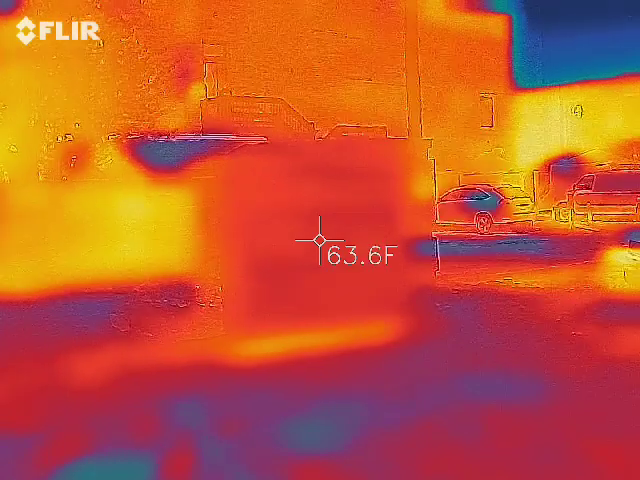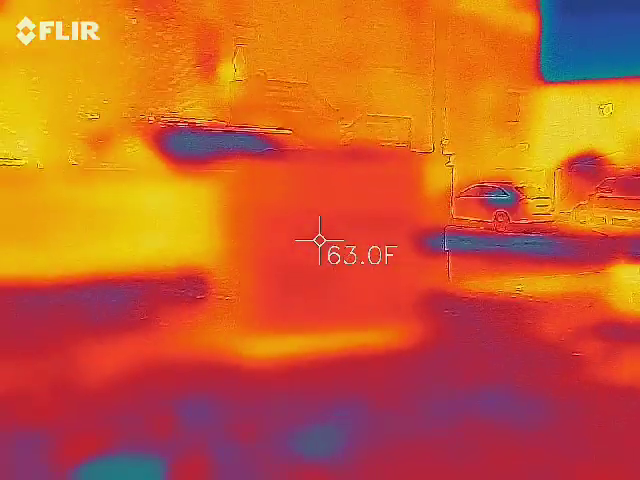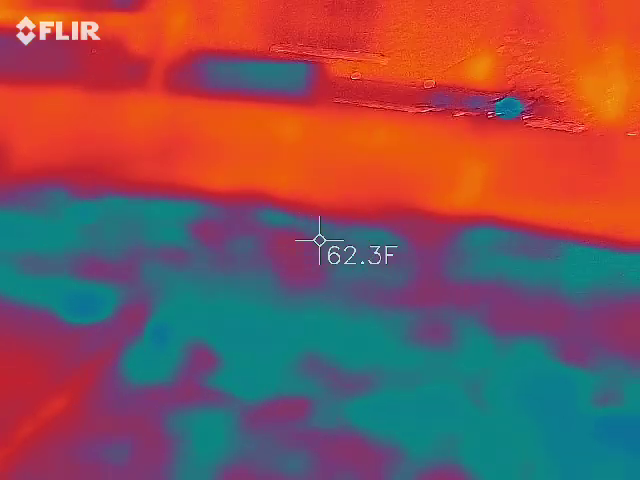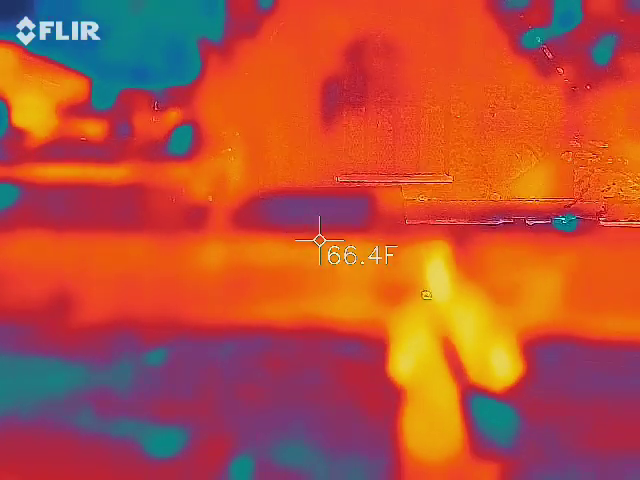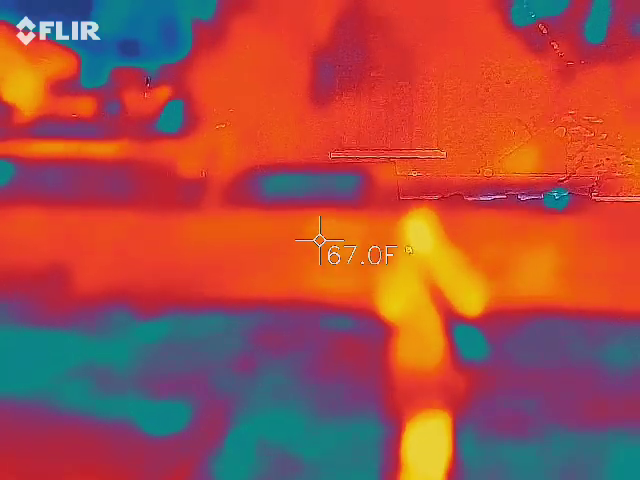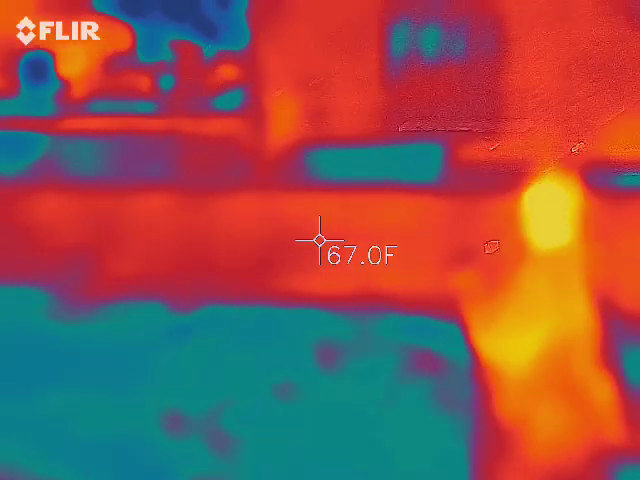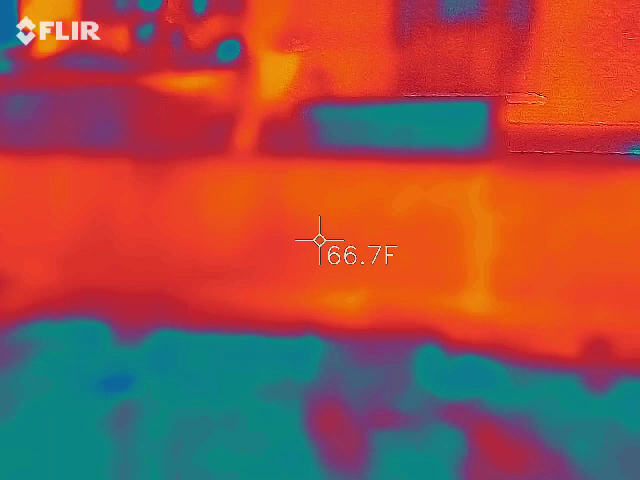What's the difference? This is where her garden was, where this tree is. The wall's 67. At 63. The ground.